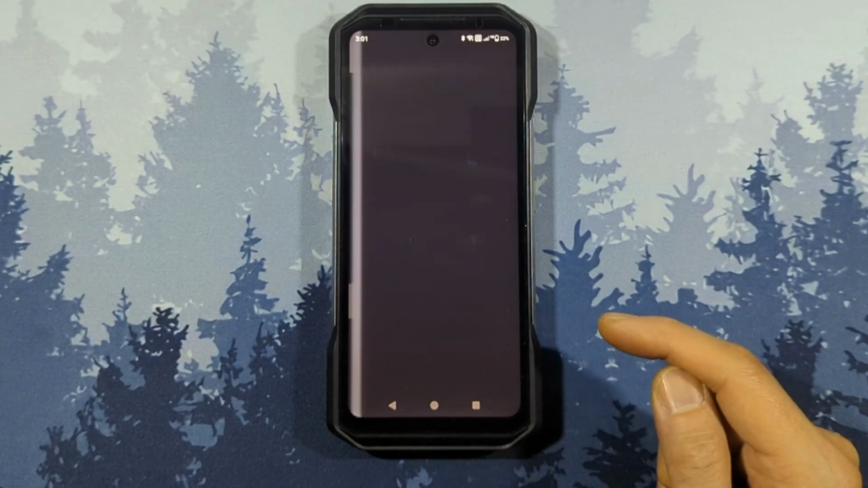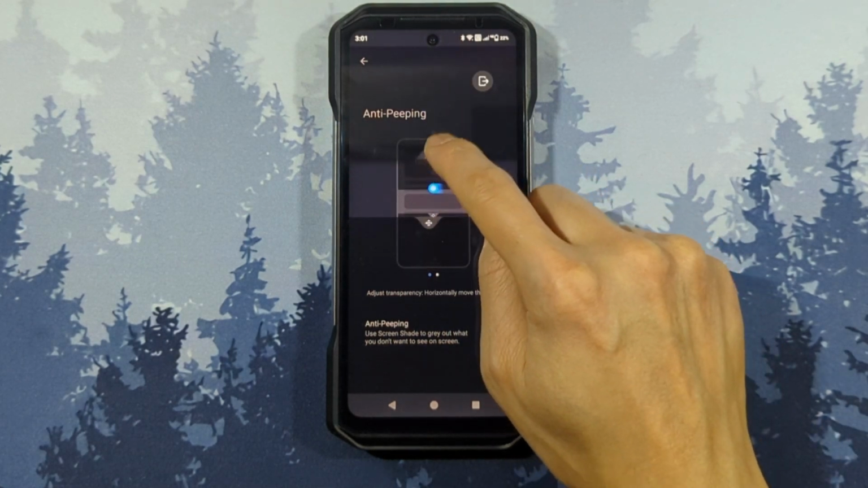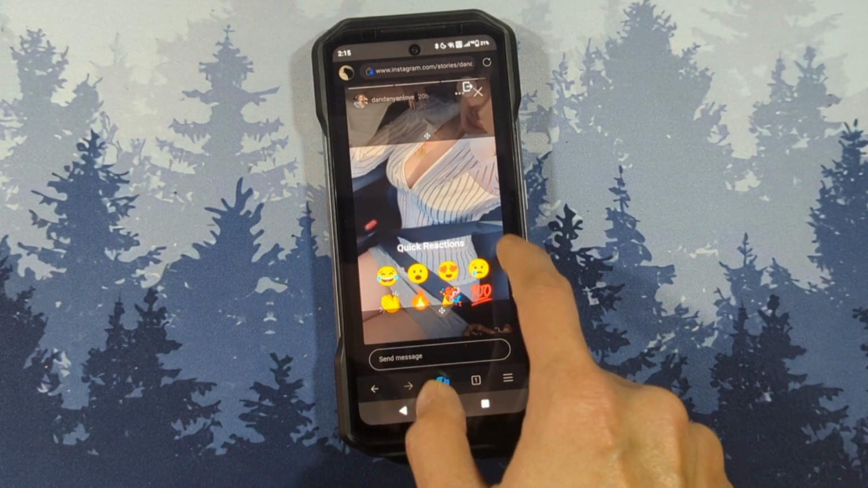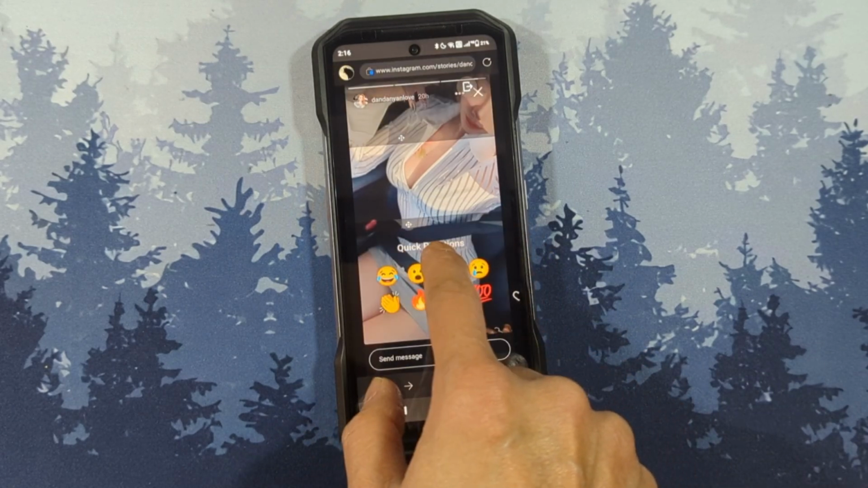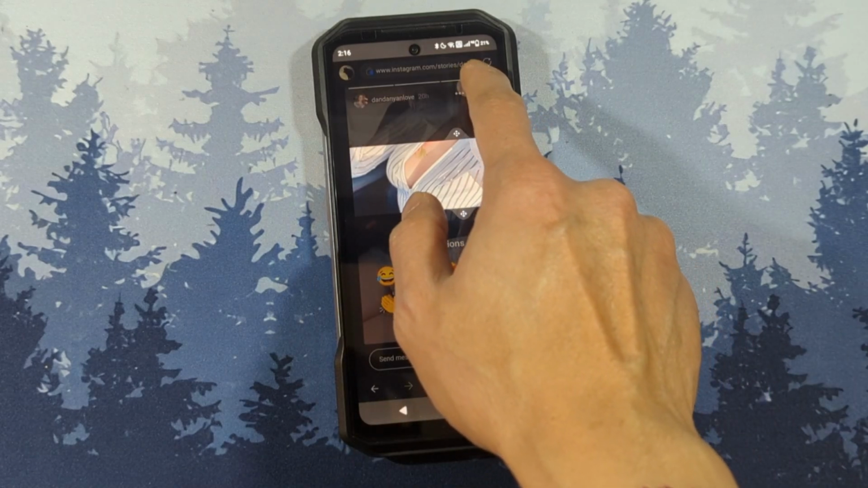The anti-peep function. This privacy shade function is useful for hiding parts of the screen from others around you. You can expand the visible area by sliding vertically. You can also adjust the amount of shade by sliding it horizontally. You can interact with the entire screen, even the shaded parts. Use the exit icon to return full visibility.